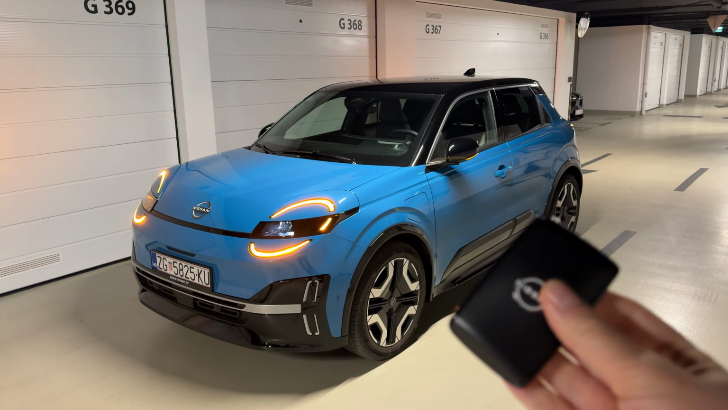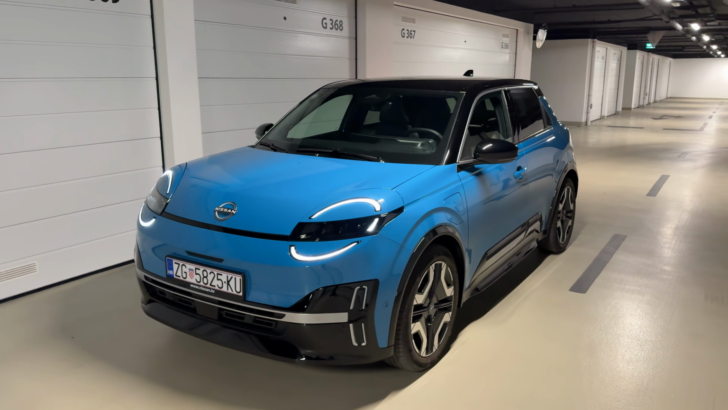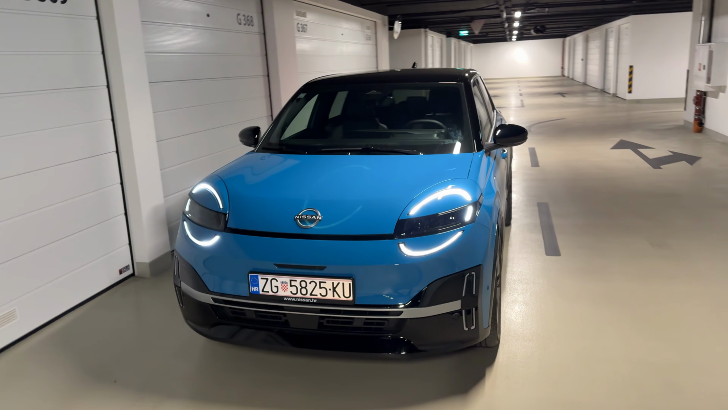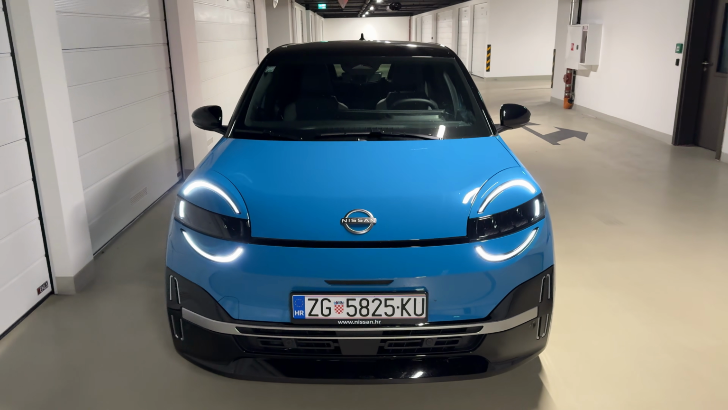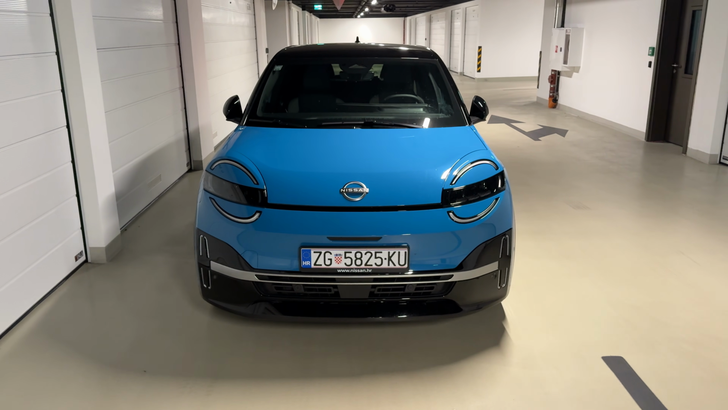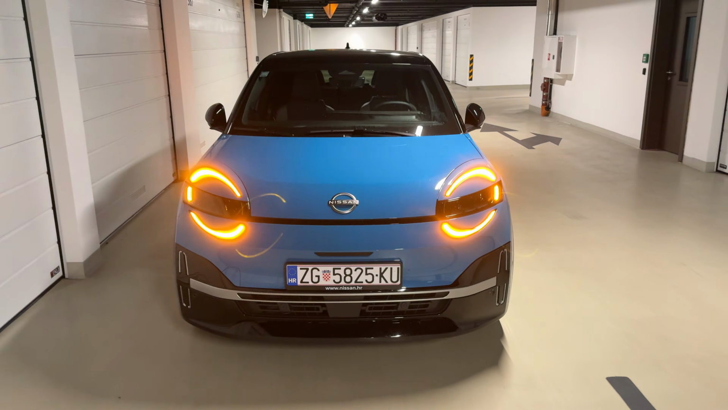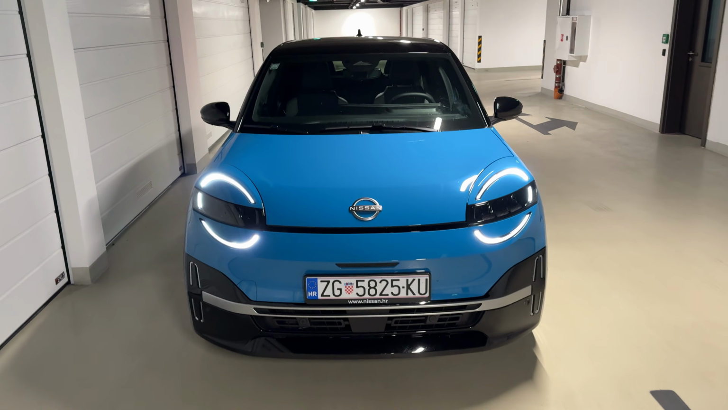Today I am taking you on a night point of view drive with the new Nissan Micra. This is the new 6th generation model, and as you can see it looks magnificent. We have a very cool funky design. Let me lock the car once again because I want to show you the welcome lights. So you see we have the wink welcome, very cool indeed.